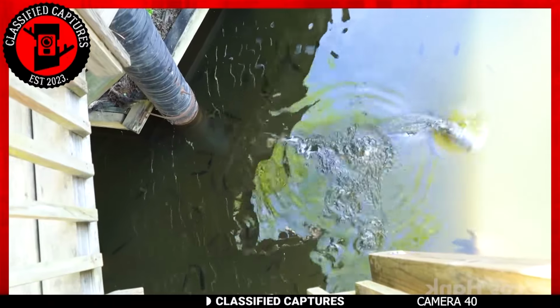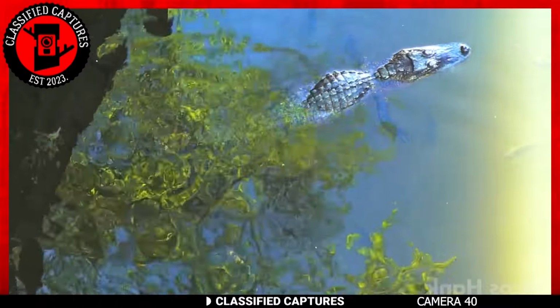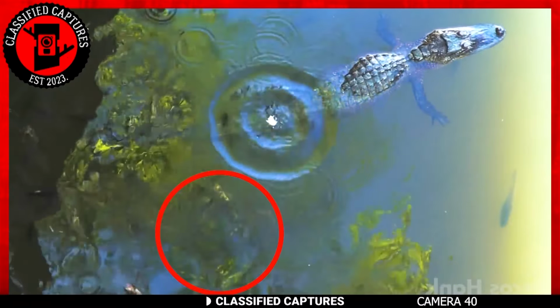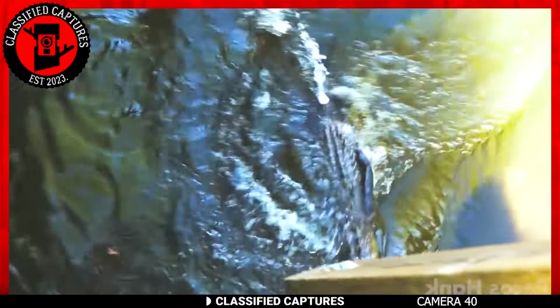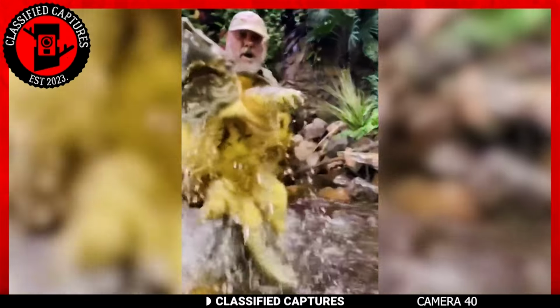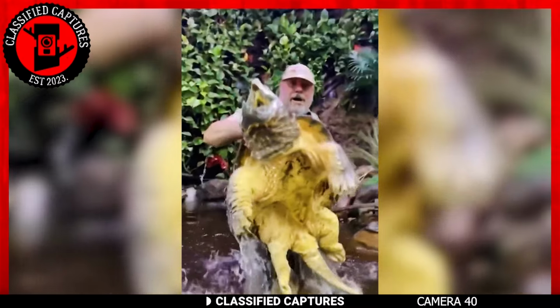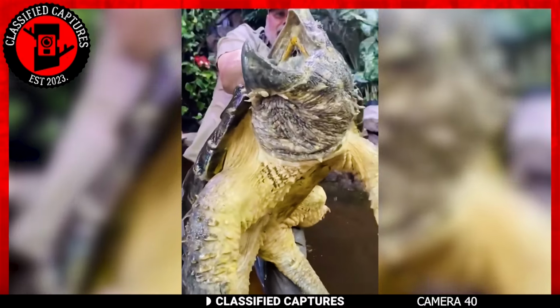Before you tell yourself that's no feat, know that these prehistoric-looking creatures are known for their impressive size, with males typically reaching lengths of 13 to 20 inches and sometimes even larger. Aside from its length, they can weigh anywhere from 150 to 250 pounds or even more, making them one of the heaviest freshwater turtle species.